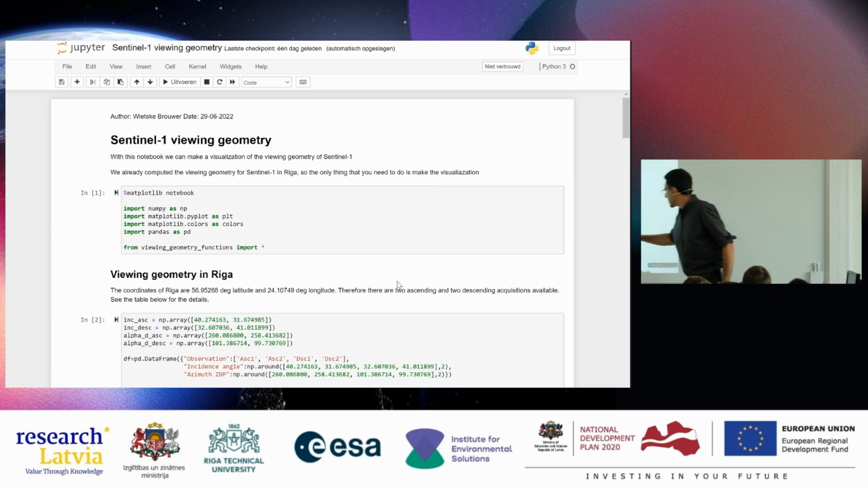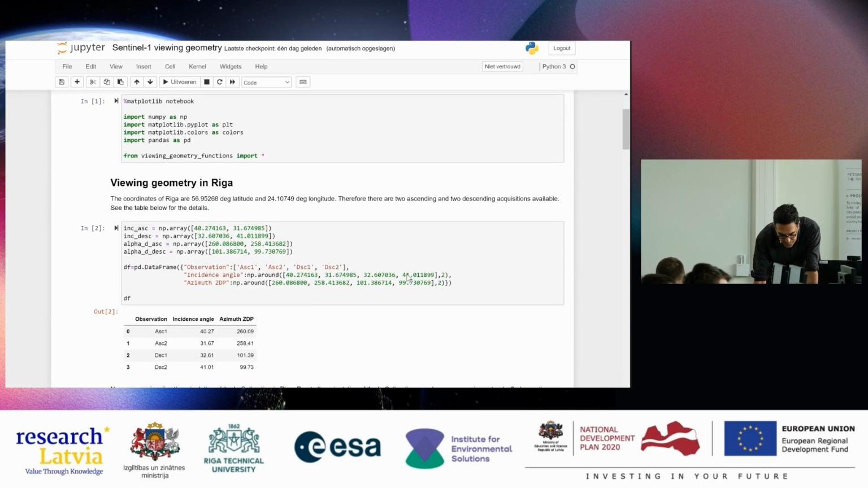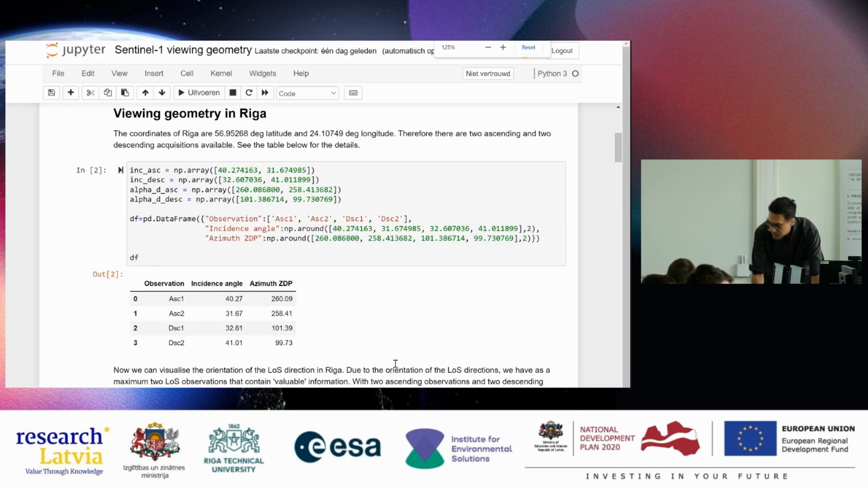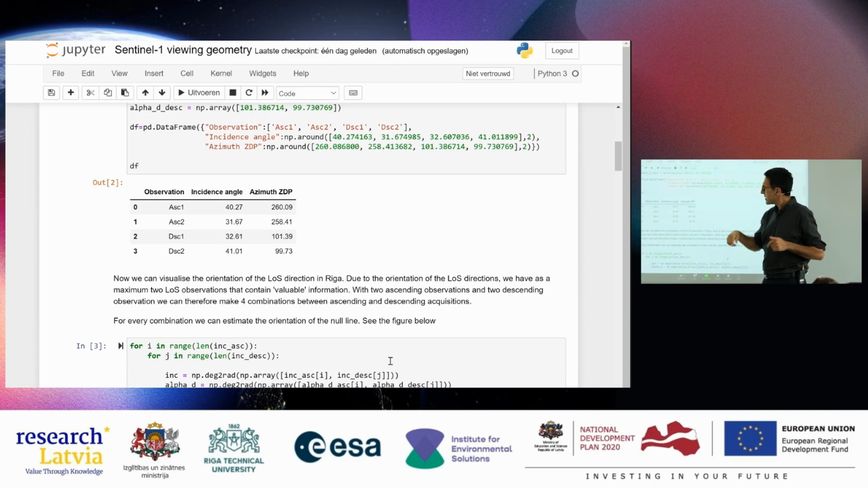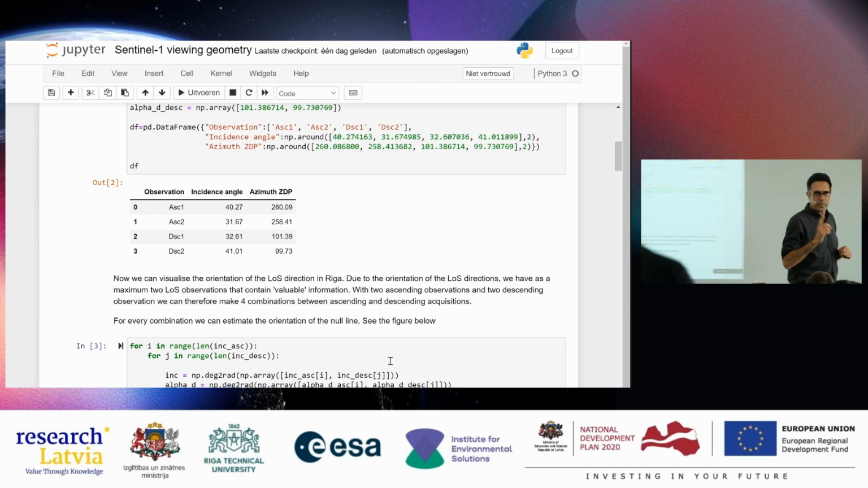These are the coordinates, and there are 2 ascending and 2 descending images available, she says. So here are these 2. For this particular coordinate, these are the incidence angles from the different satellites, and this is the azimuth of the zero Doppler plane. And maybe I should explain this too.